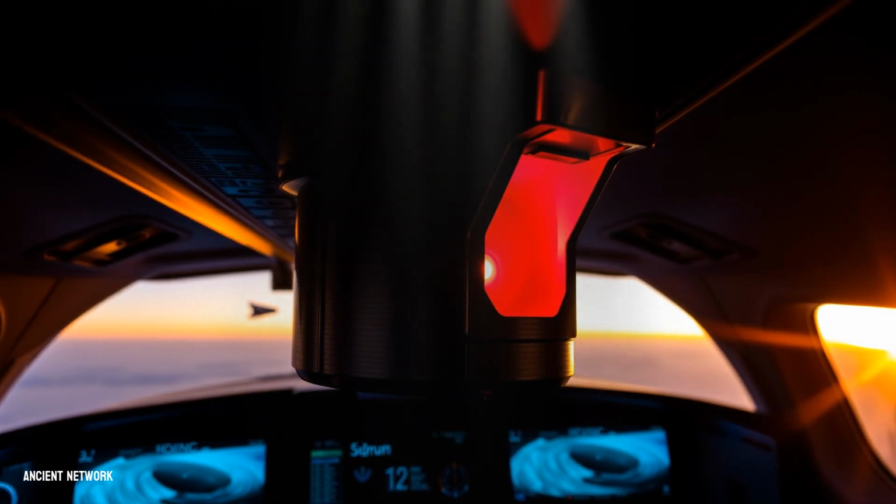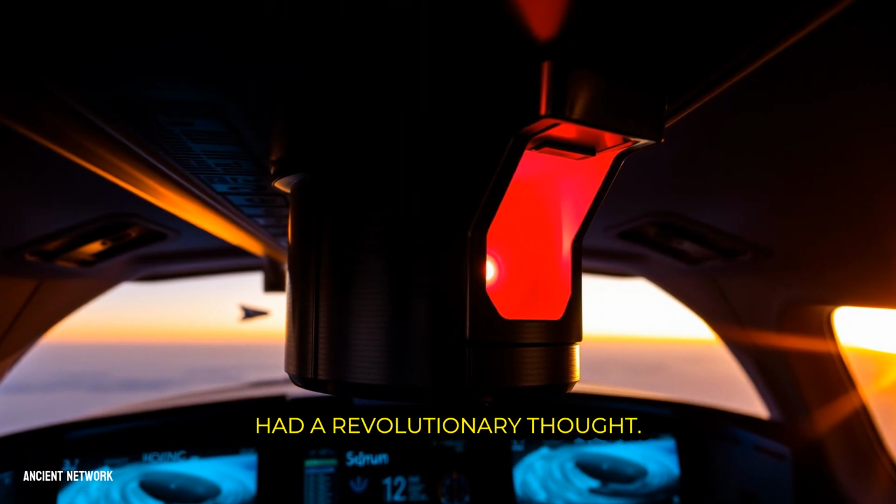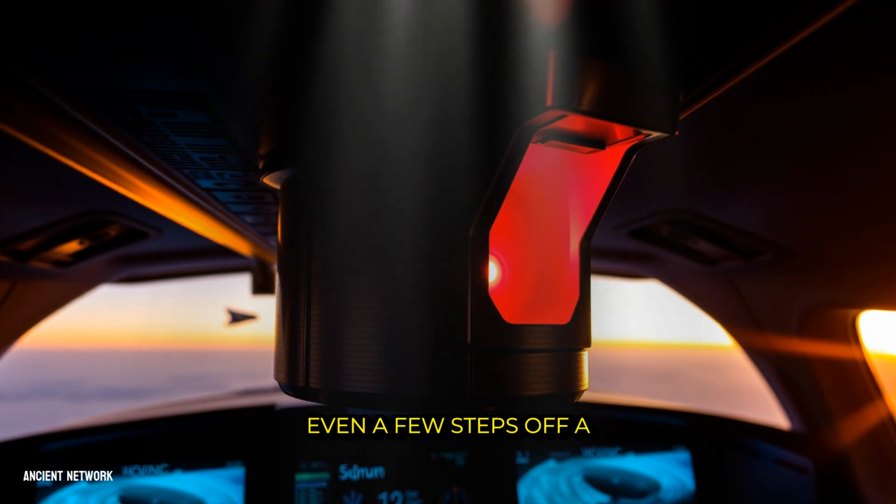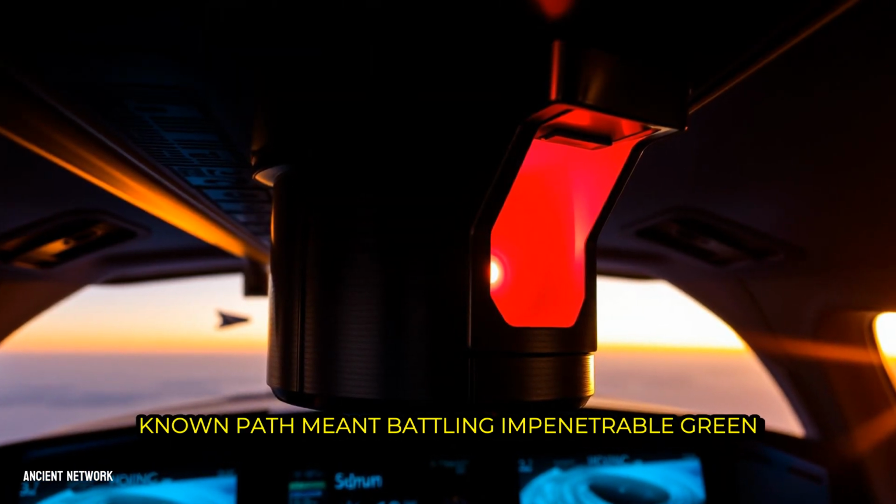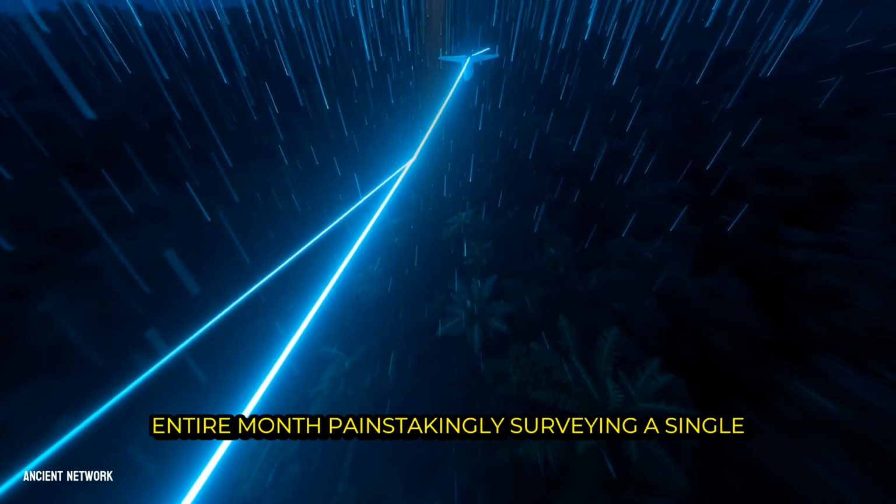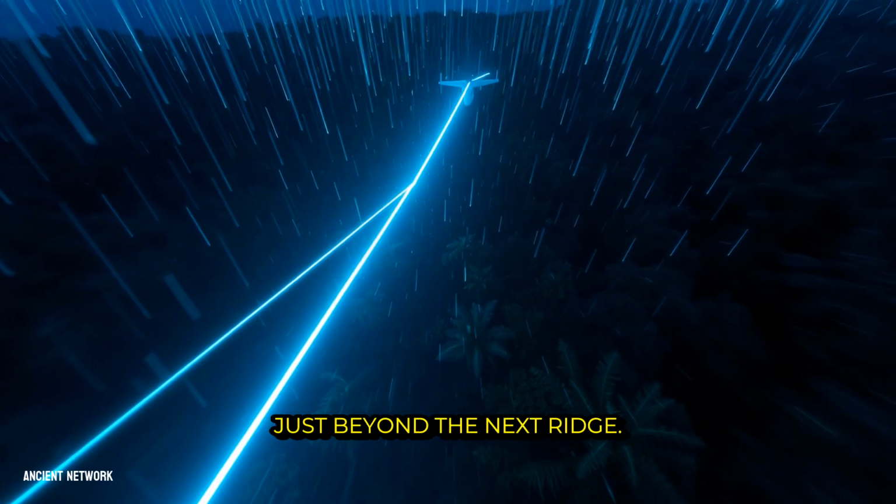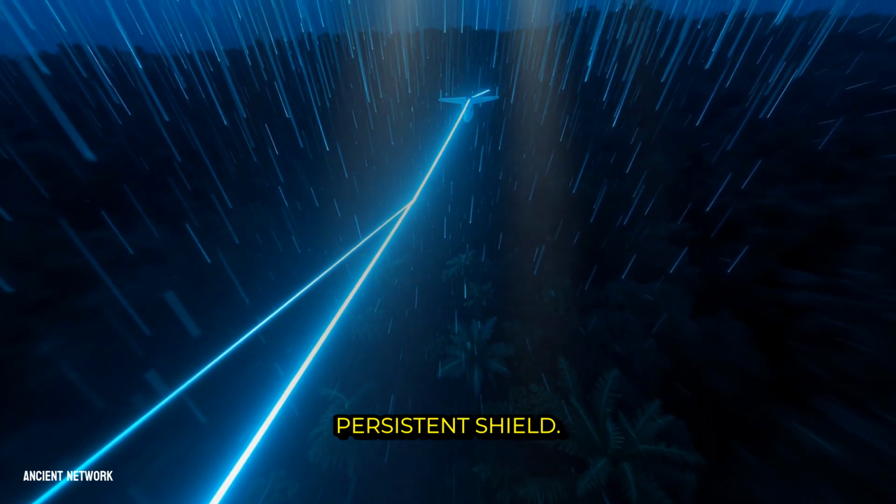For decades, that is where the story seemed to end, a powerful but niche tool for modern cartography. Then, a handful of forward-thinking archaeologists had a revolutionary thought. They were working in places like the rainforests of Central America, where even a few steps off a known path meant battling impenetrable green walls. A ground team could spend an entire month painstakingly surveying a single hill, only to miss the vast plaza or network of roads hidden just beyond the next ridge. The forest canopy was a perfect, persistent shield.